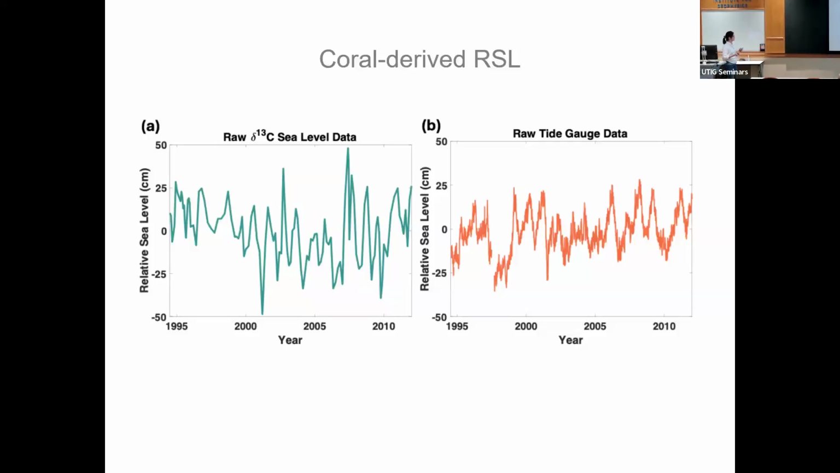After all those years of work, this is the delta C13 relative sea level data. We already converted that to relative sea level, so it's no longer in geochemistry units. And on the other side is tide gauge data from far away, enough to sense the same tectonic motion, but close enough to share the similar climate signal. So based on these two signals, not surprisingly, there are big annual cycles, right?